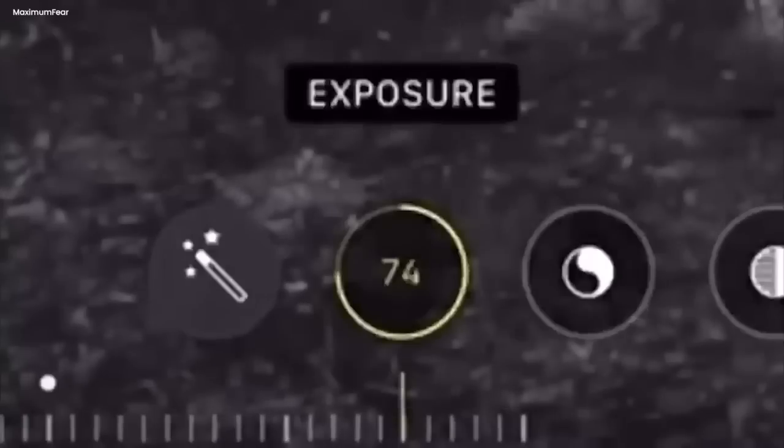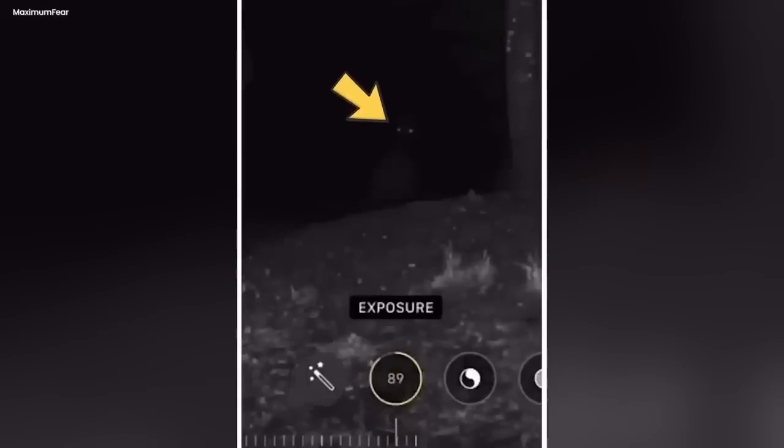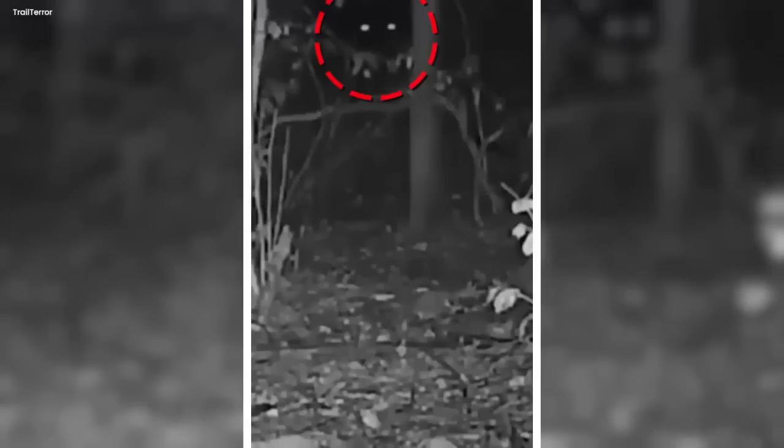The person who owned the camera was really curious, so they made their phone screen very bright to see more. What they saw was a strange creature that looked a bit like a human, but it was hard to see its face. It was so eerie and scary, like it didn't belong to our world.